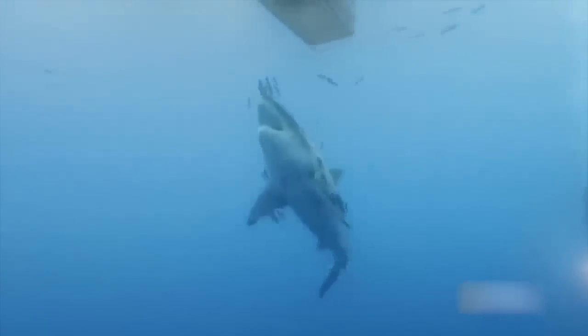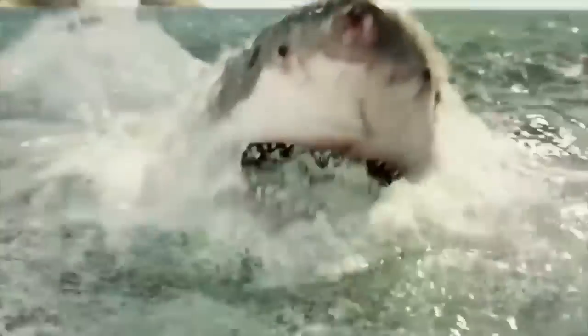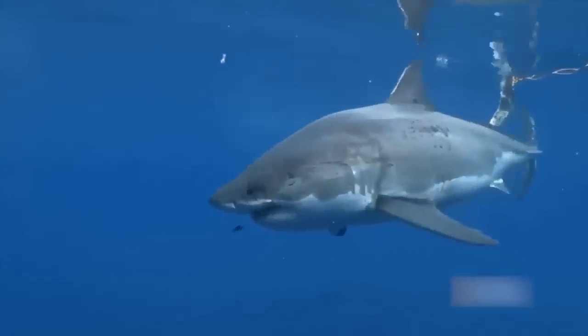You know what's scarier than a shark in a horror movie? A real-life great white shark. These bad boys can grow up to 20 feet long and have a bite force that can crush bones. And let's not forget about their famous razor-sharp teeth. One bite from these guys can be deadly. So the next time you're swimming in the ocean, remember to keep your eyes peeled for the great white shark, the ultimate predator of the sea.